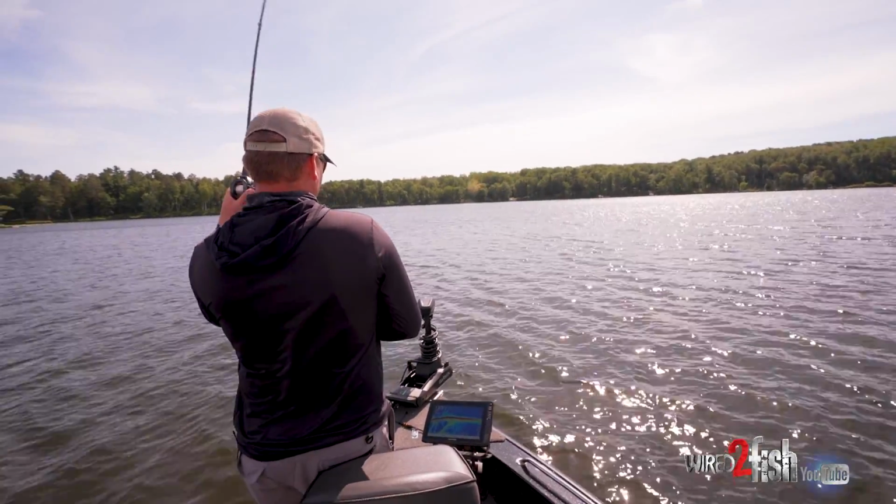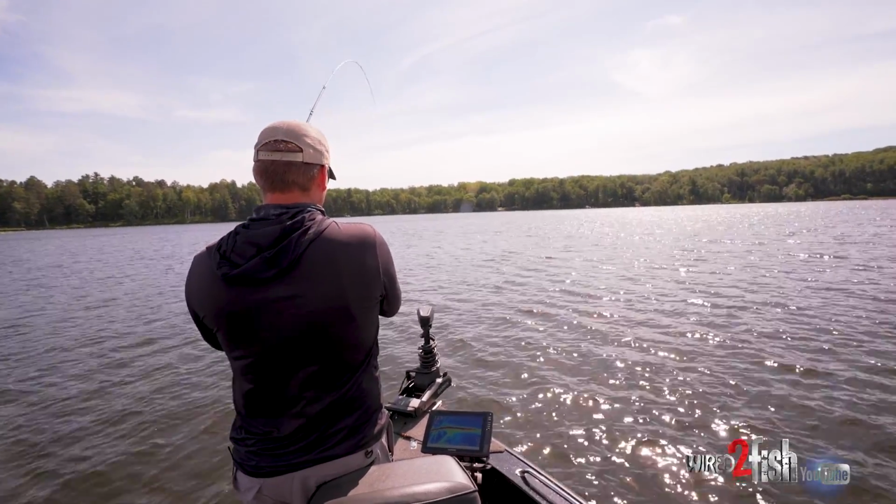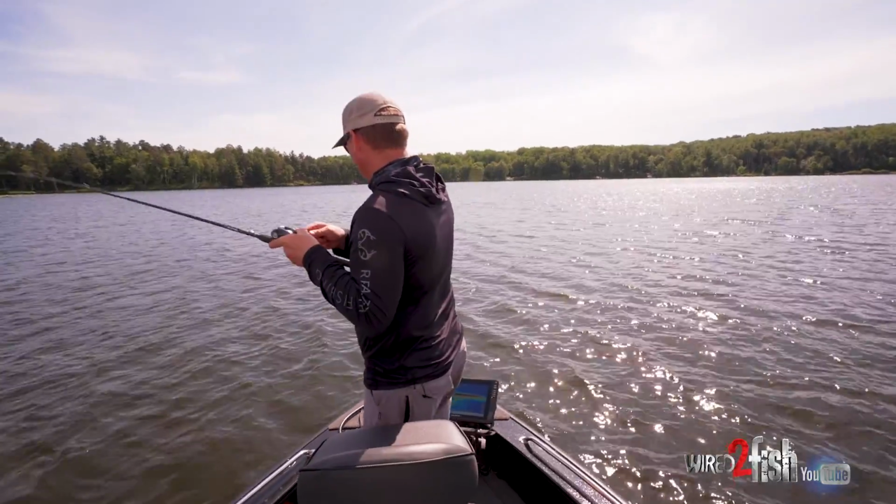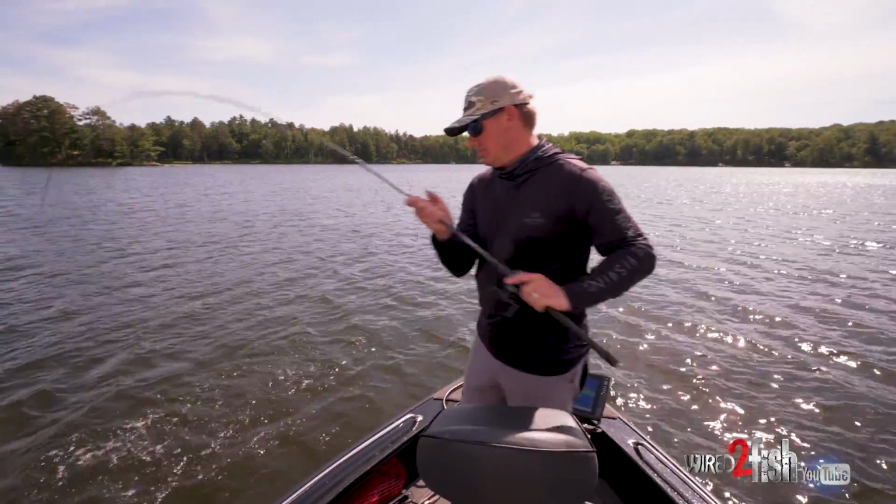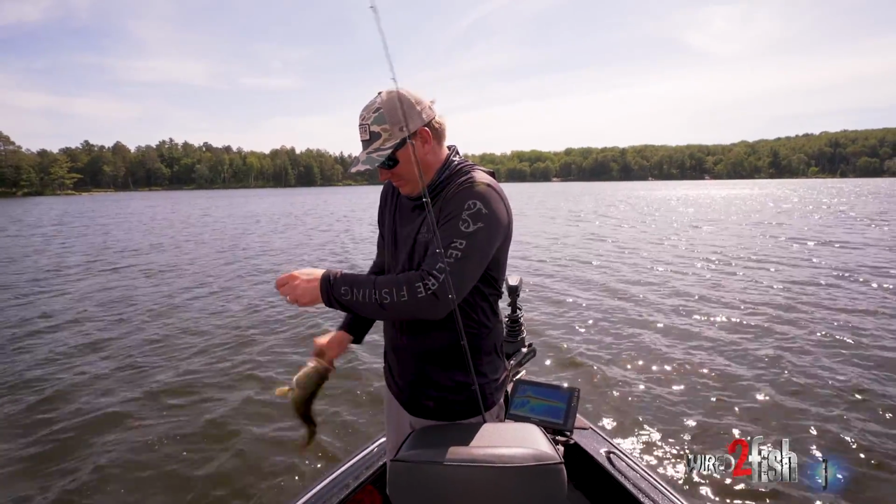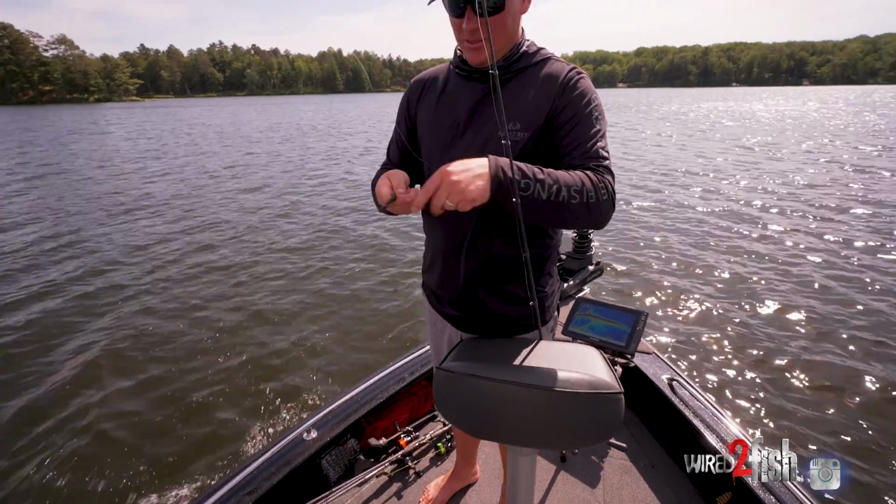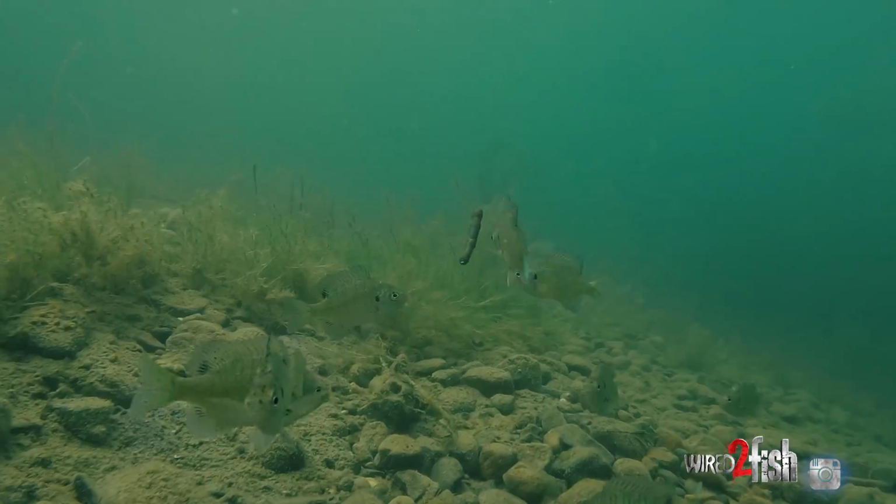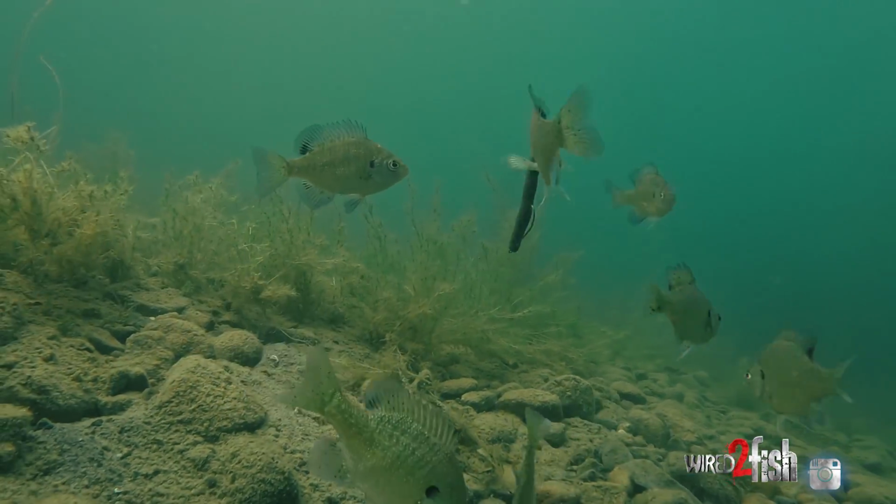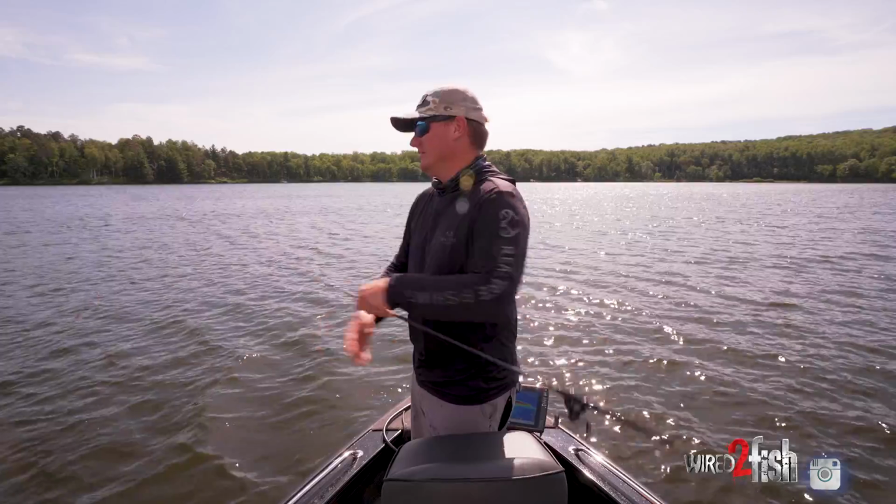Bluegill's pecking. Largie came up and got it. Oopsie daisy. So funny sometimes when you get around those smallmouth or those little small pecking bluegills, the largemouths like to come up and give it a go.